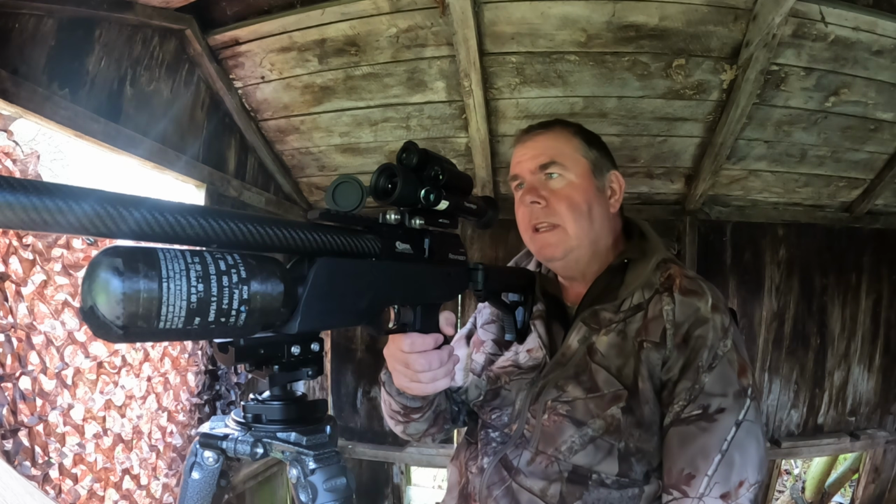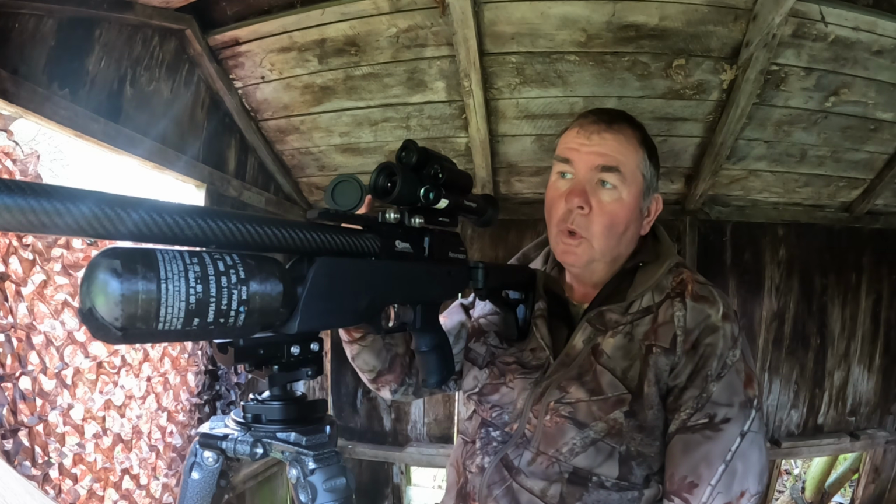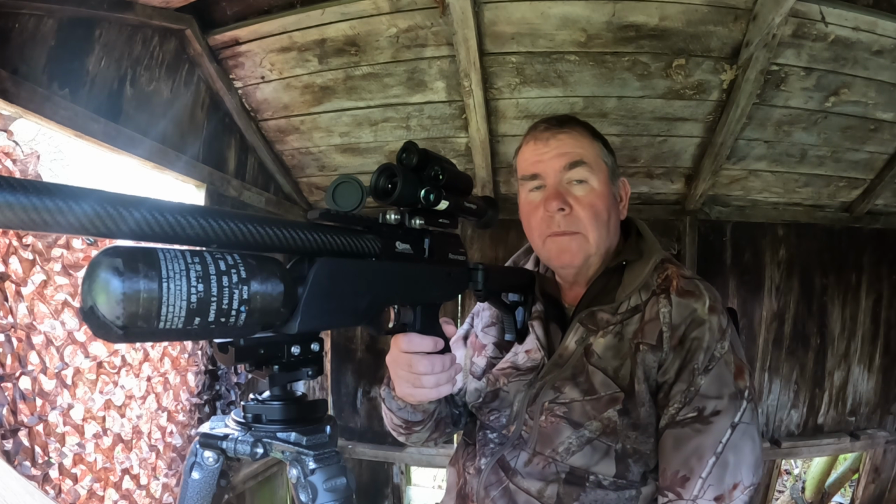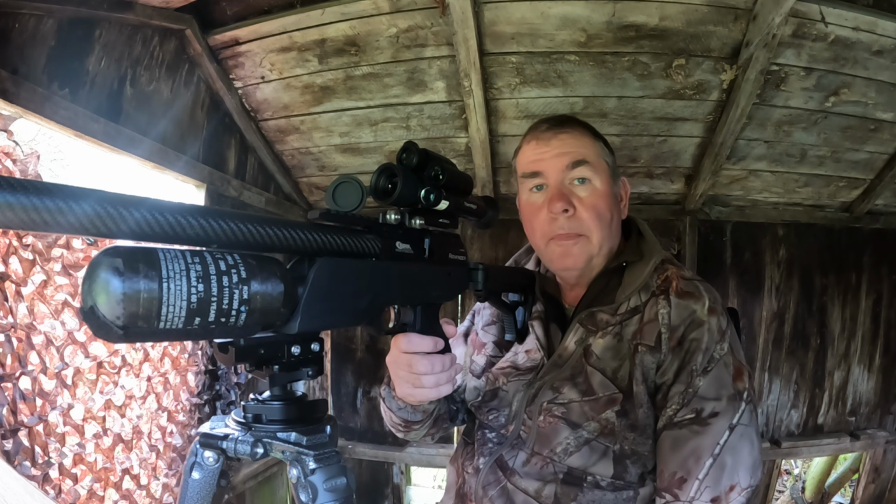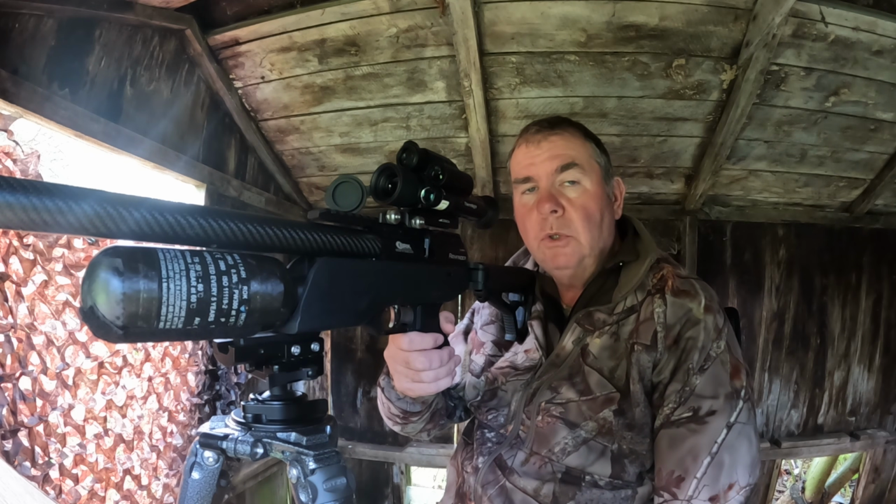There's lots of different things you can do with this, with it having two different scopes. The bottom scope is the thermal and the top is the day and night. You can also do picture in picture as well, so you can have day or night in the top picture and thermal in the bottom, or vice versa. So first impressions, really good bit of kit.